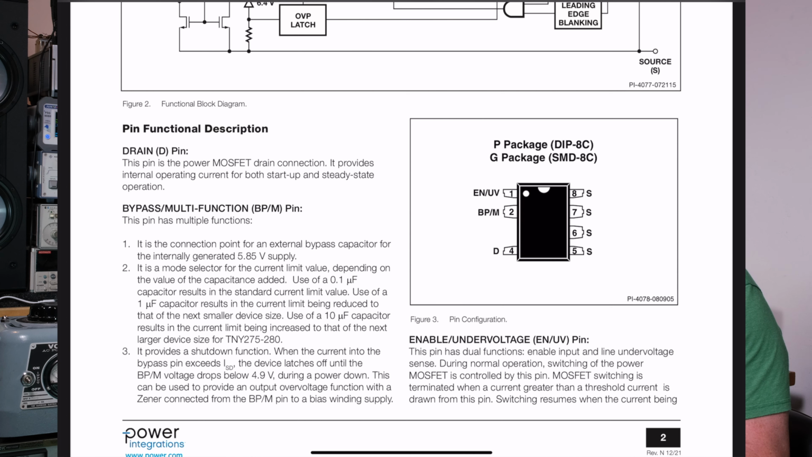But what we want to do is have some spacing between our drain voltage. You know how I said that's going to double in voltage? It could go to a high voltage. So you want to have some physical spacing between pin 4 and pin 2, okay? And also from pin 4 to any of the pins on the other side. So that's why pin 4, the drain, the high voltage pin, is stuck in a corner all by himself.